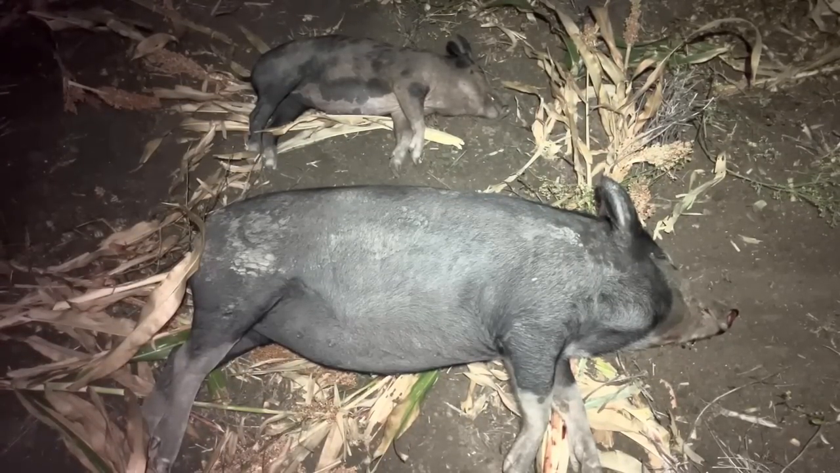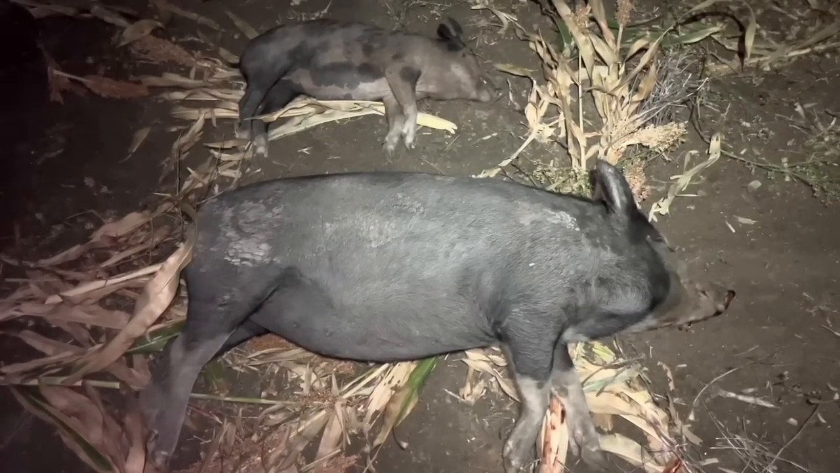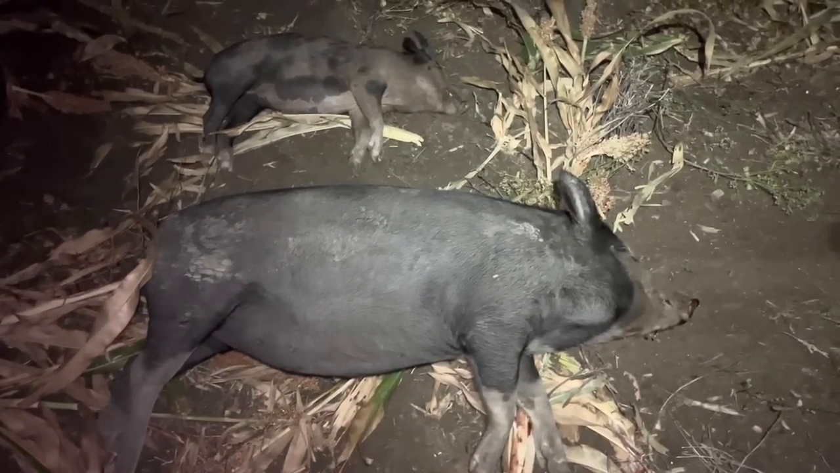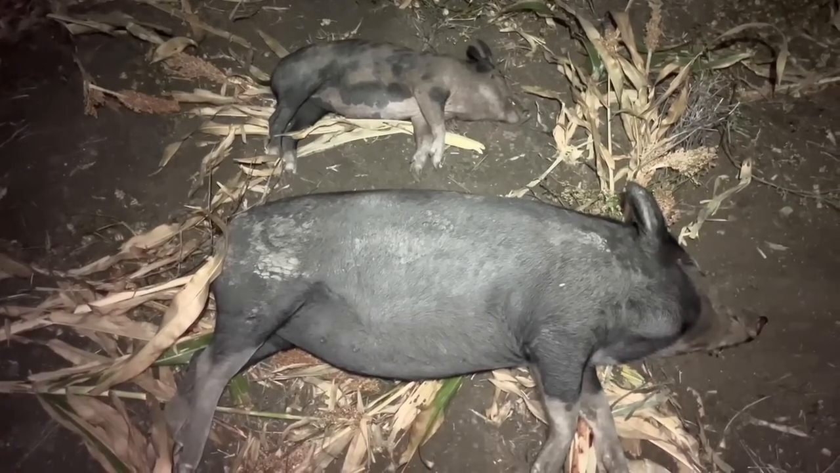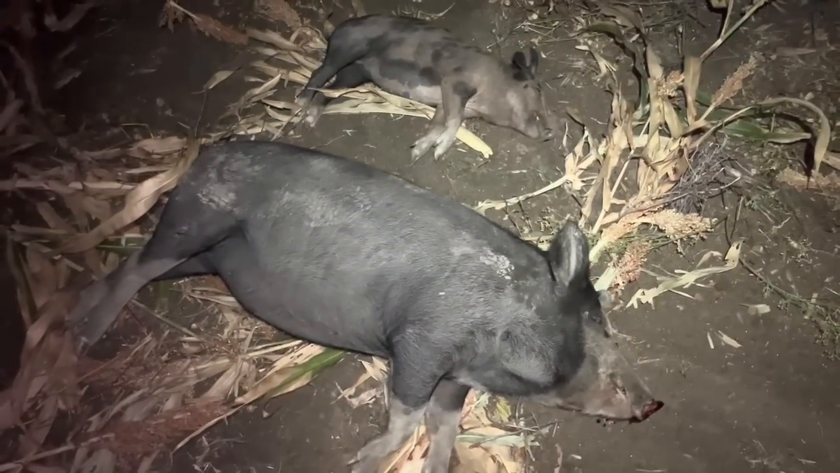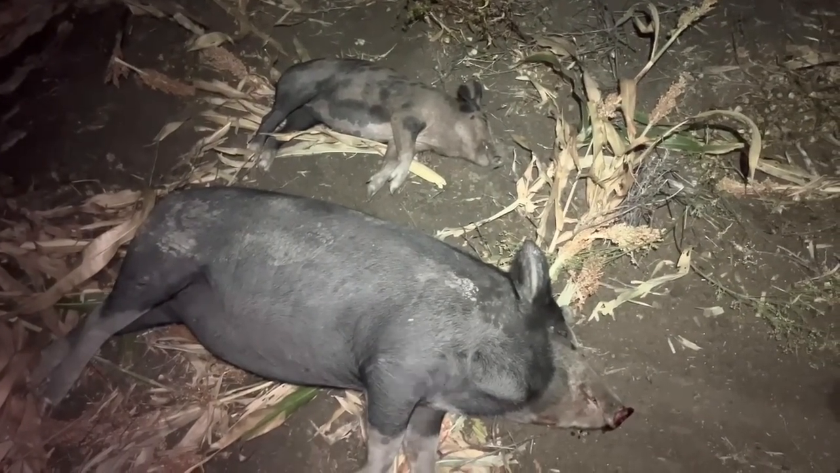But it's not too bad to get 10 pigs out of one little mob, plus another. I know I found at least 3, but I know I hit another 2 at least out of the first mob. And then another first boar I shot, but I've still got to go and find him yet. So that might be about 16 for the night so far, and 2 dogs and a rabbit, and I think there might be a cat just up here, so I'll go and get the tripod again and go for a bit of a walk over there.